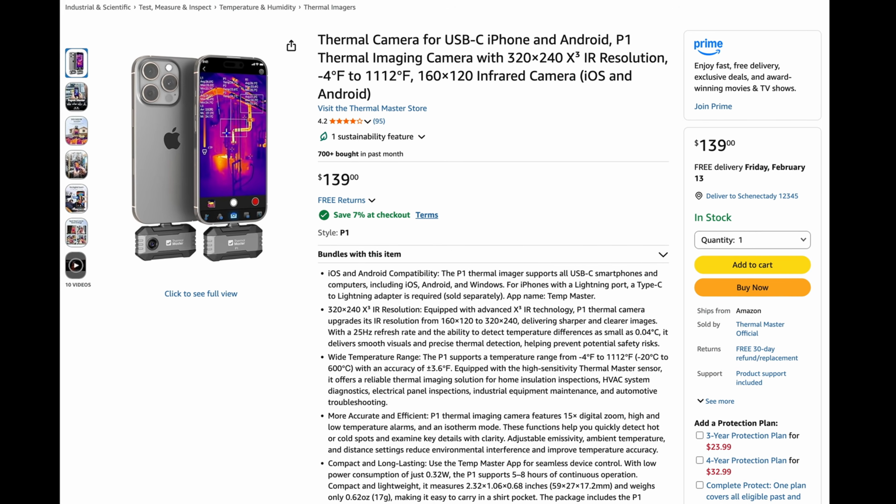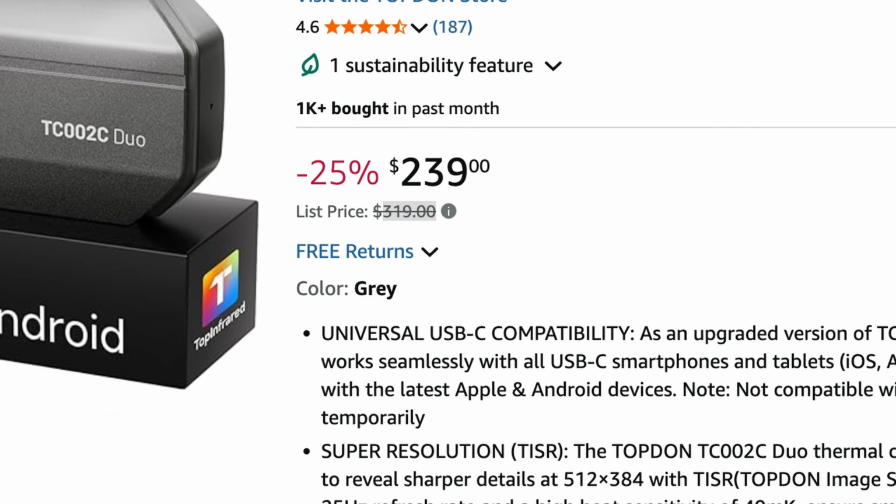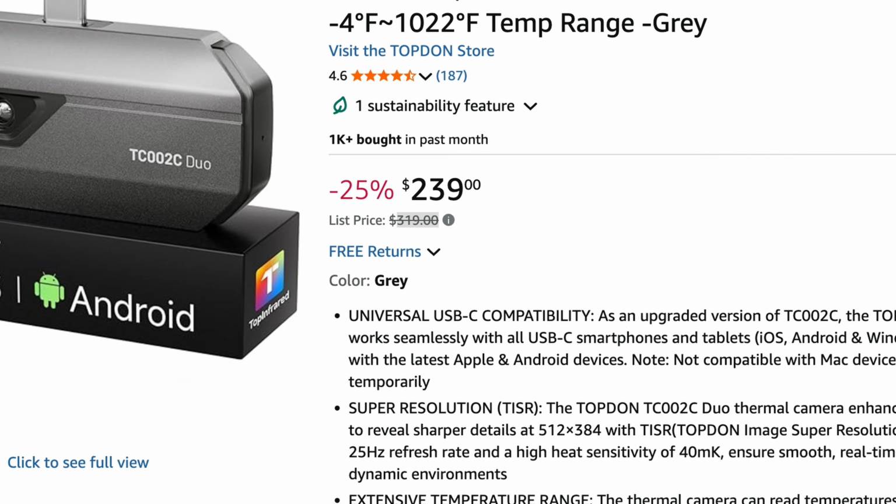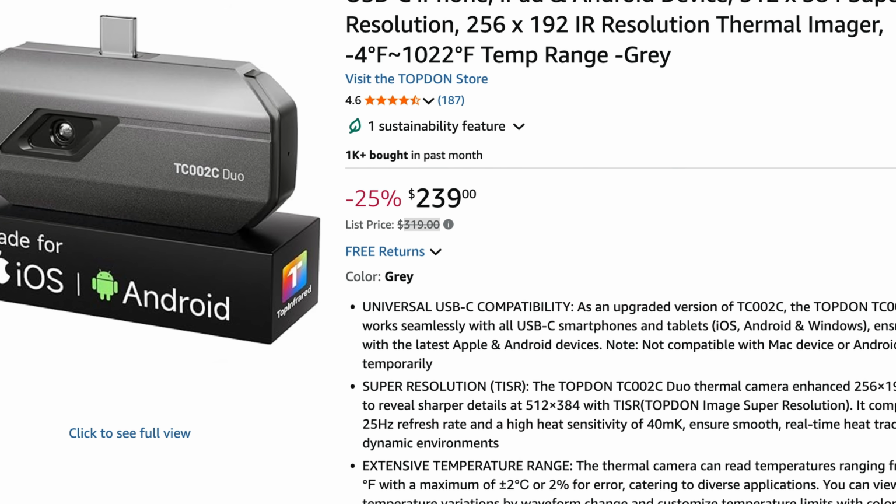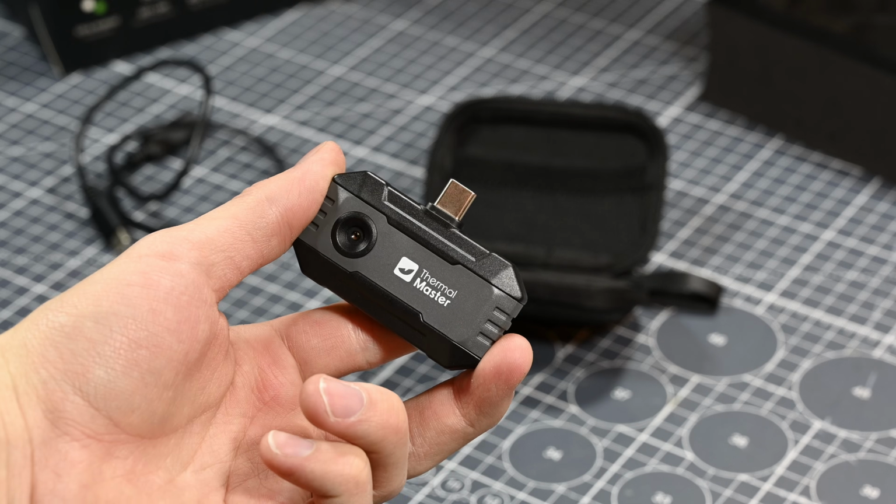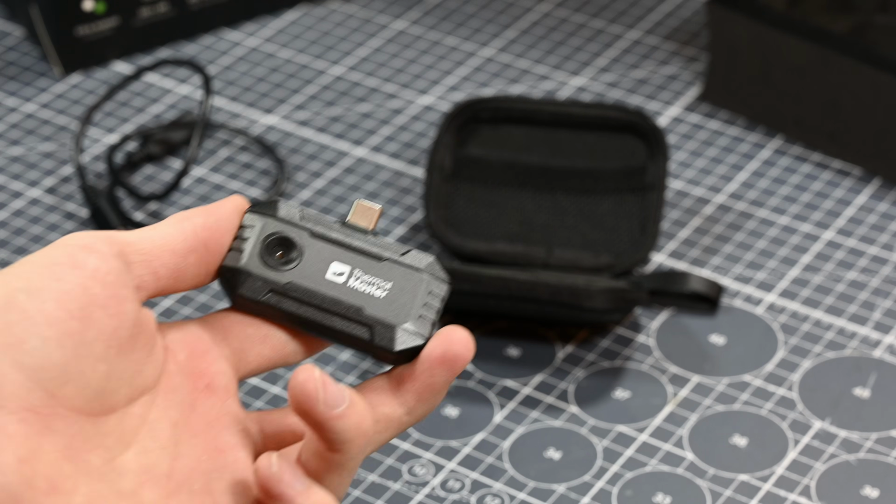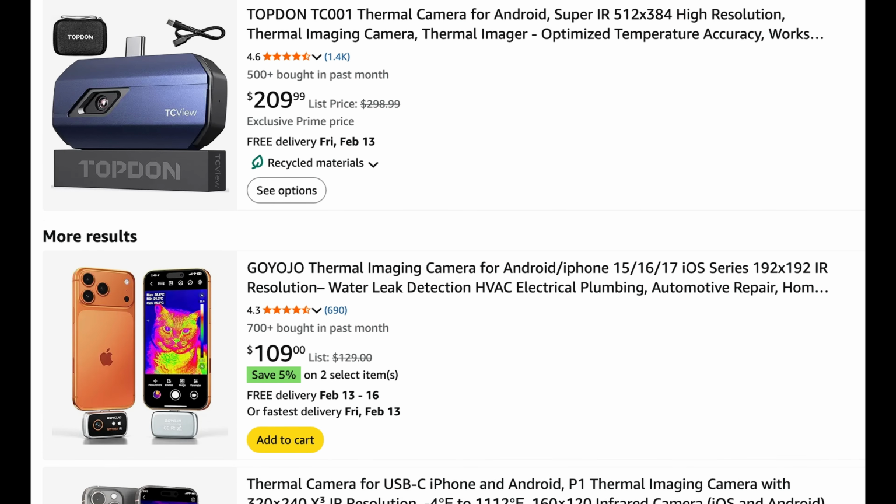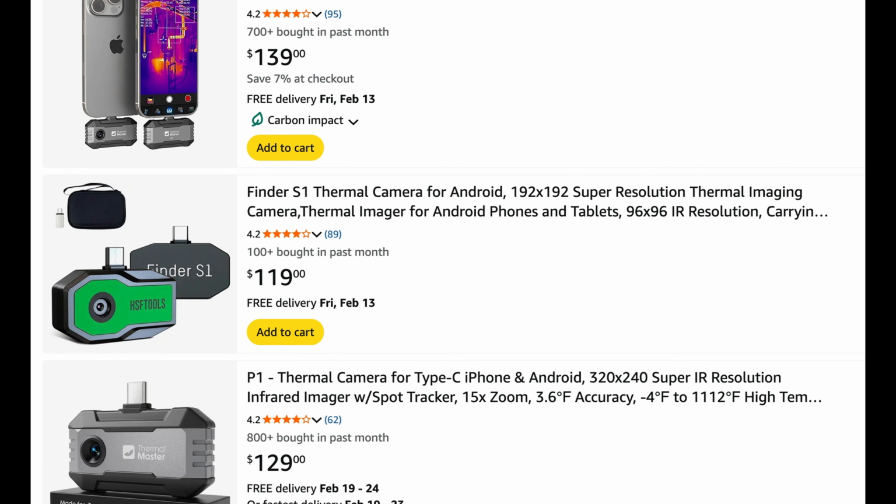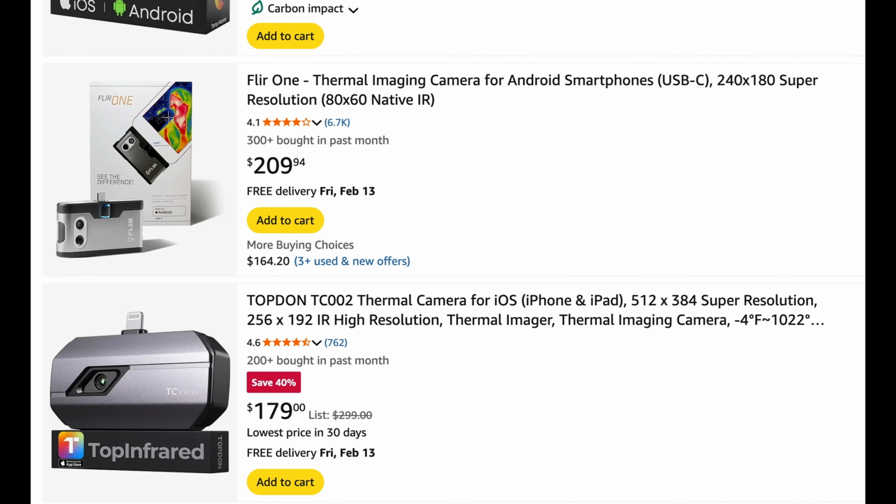The ThermalMaster P1 is listed on Amazon for a retail price of $139 US, whereas the Topdon TC002C is usually listed for $319 US, though it can often be found on a decent sale, bringing it down to around $240. Even then, this makes the P1 a much cheaper thermal camera than the TC002C, and when looking on Amazon, if you exclude all of the standalone thermal cameras with their tiny screens and handles, and only look at thermal cameras intended for use with a phone, the ThermalMaster P1 is one of the cheapest options on the market.